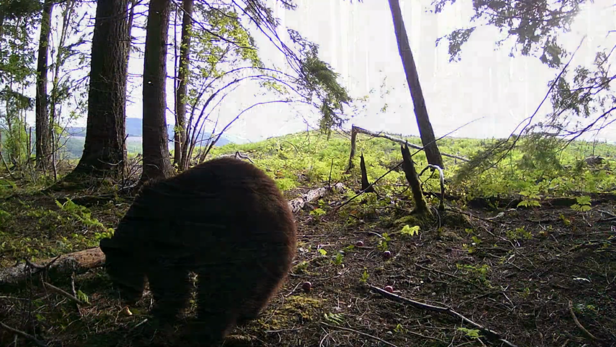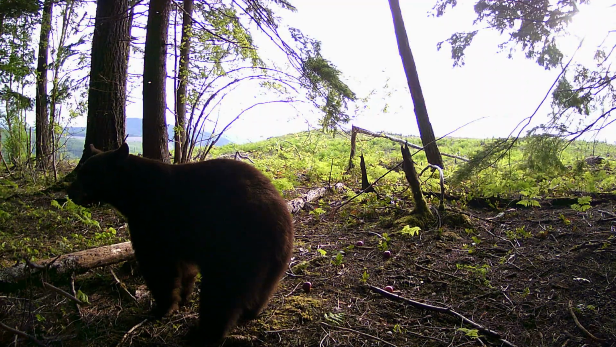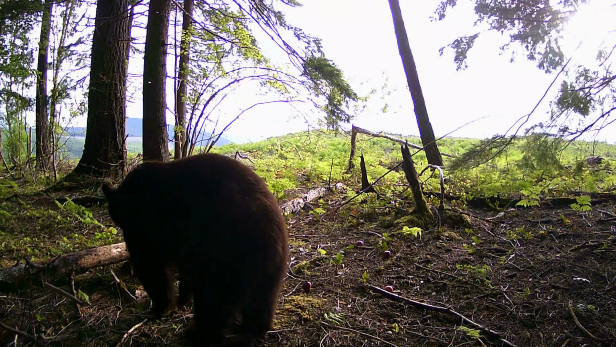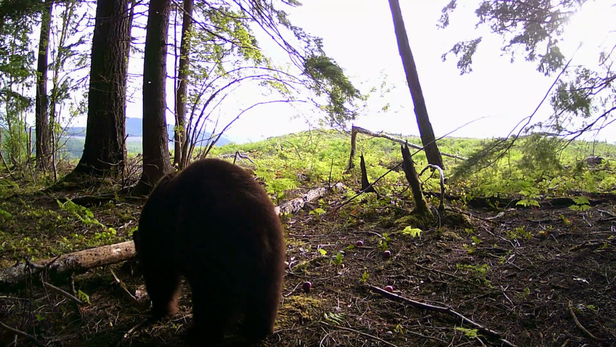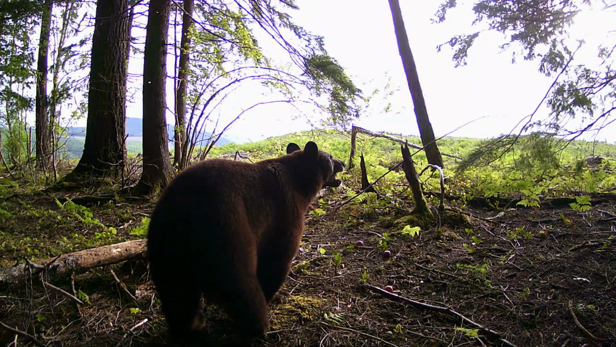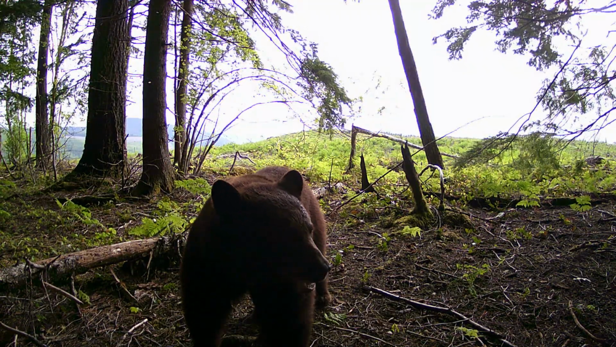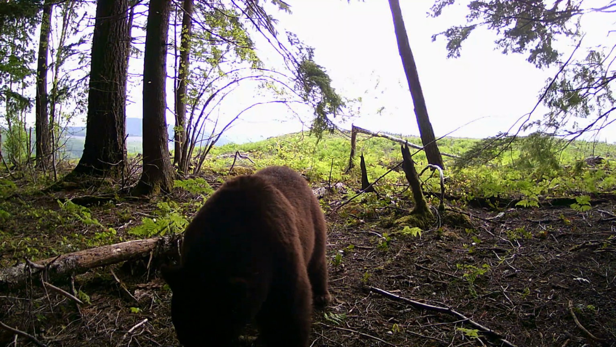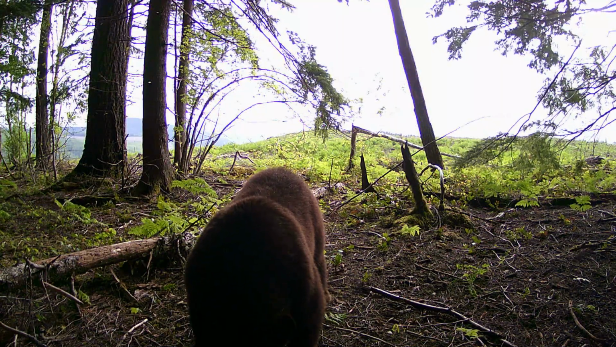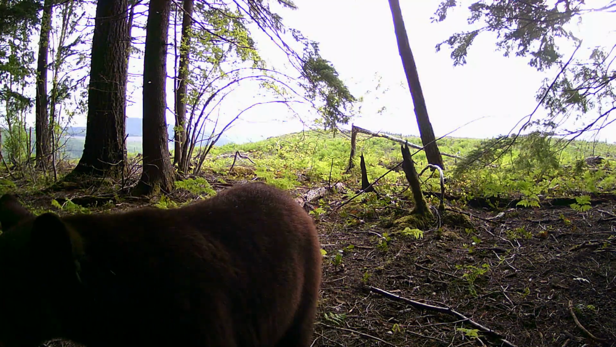You can really improve your chances of getting videos of bears if you think like a bear. They're opportunistic predators. So what does that mean? Well, if there's a food source, apples, maybe a dead animal, something like that in the woods, that's a great place to put a trail camera, because they're going to sniff it out. They're going to show up eventually. They can smell as far as a mile away. It's incredible what they'll show up to.